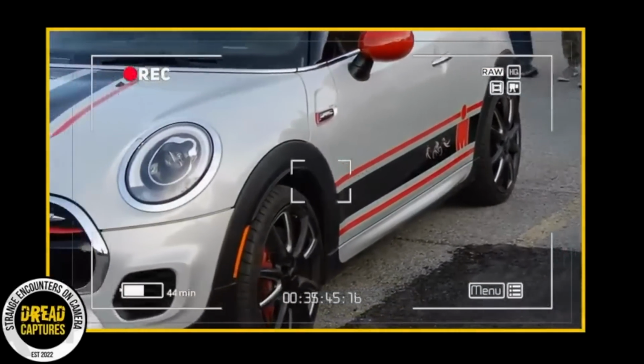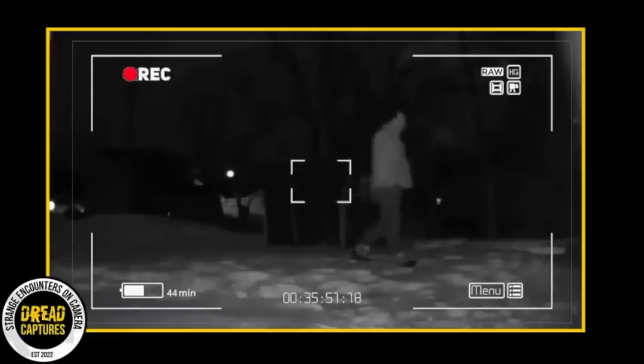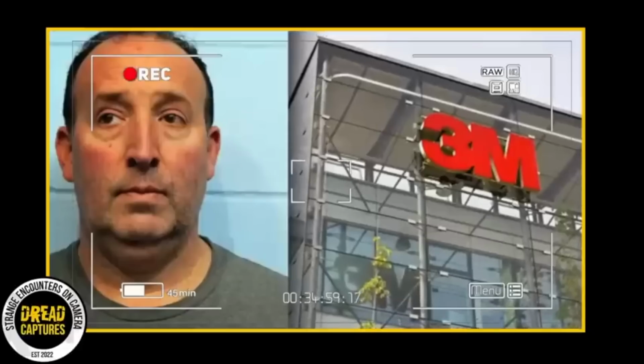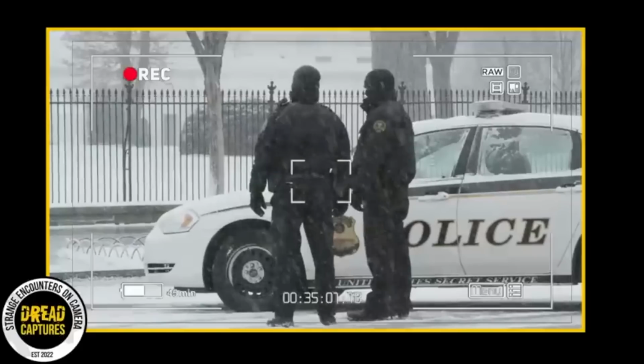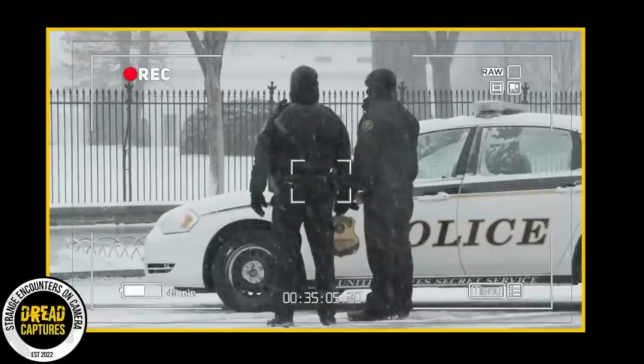This car was later found empty in a nearby Wells Fargo bank parking lot. Now, of course, through running the tags and further investigation, this vehicle was linked to 49-year-old Robert T. Cesena, the global key account vice president for 3M at the time. When police went to his home just a few blocks from where the incident occurred, he matched the description from